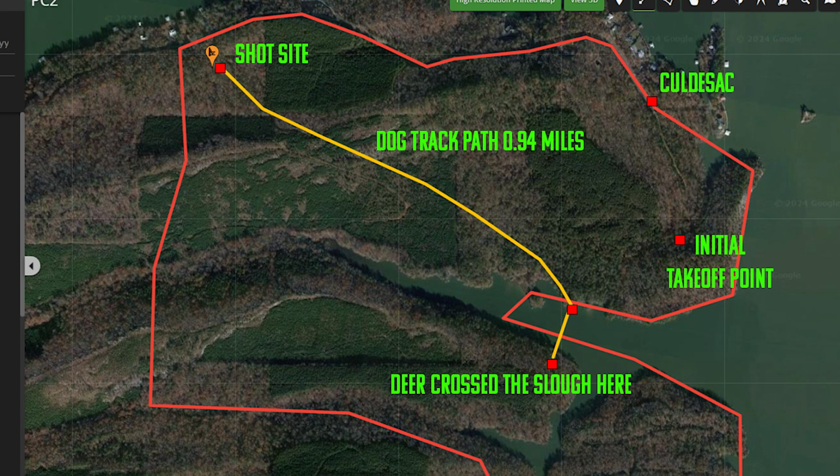They got him across this little. So, I guess my question is, are we sure he's tracking your buck? Yes. The pheromones they put off when they're wounded. Okay. Just making sure. And so we'll start there. We'll start where the dog left off and go from there.